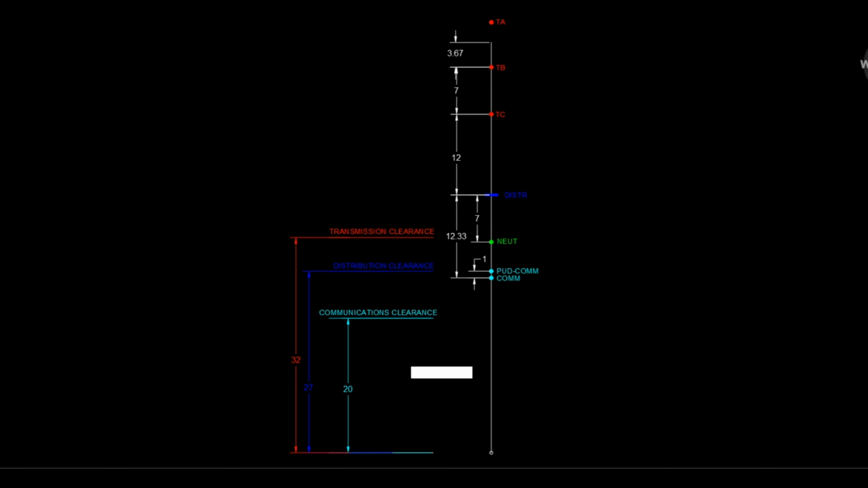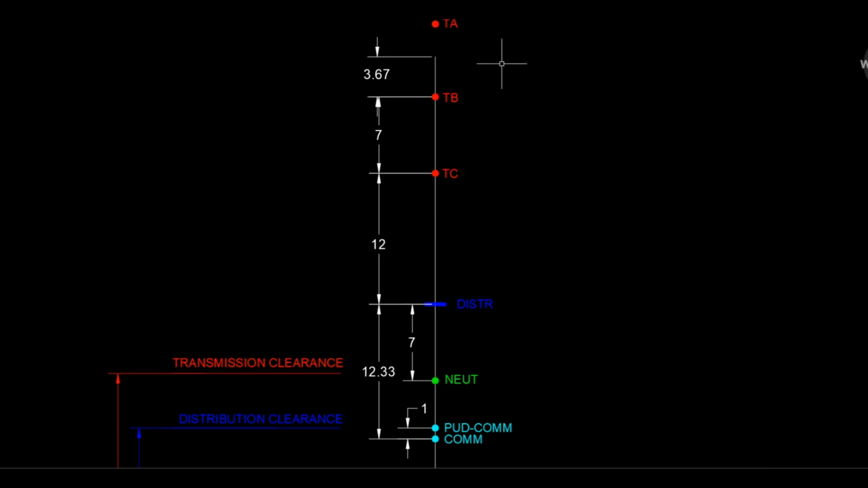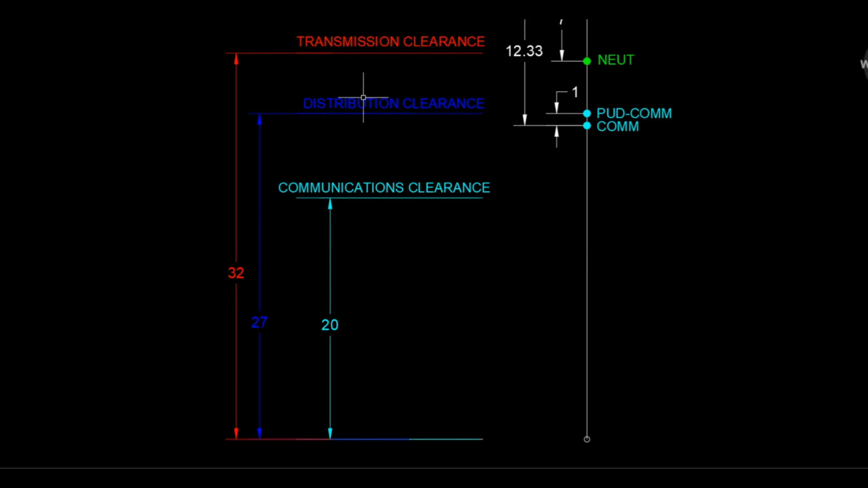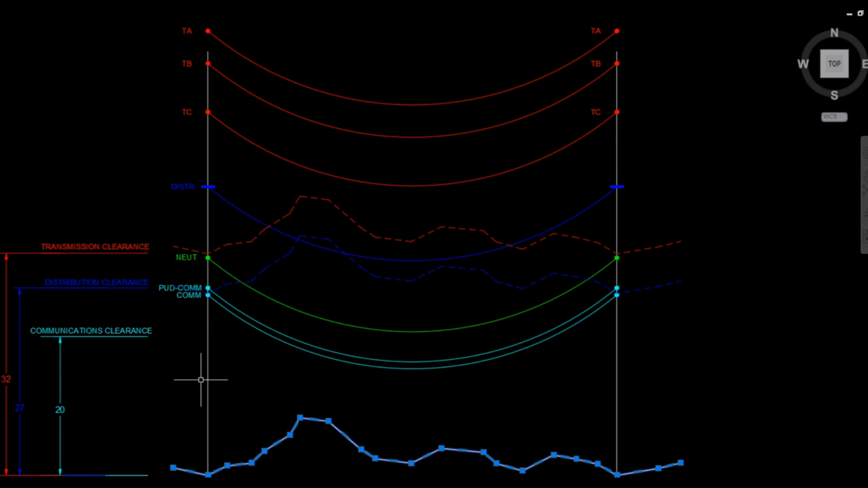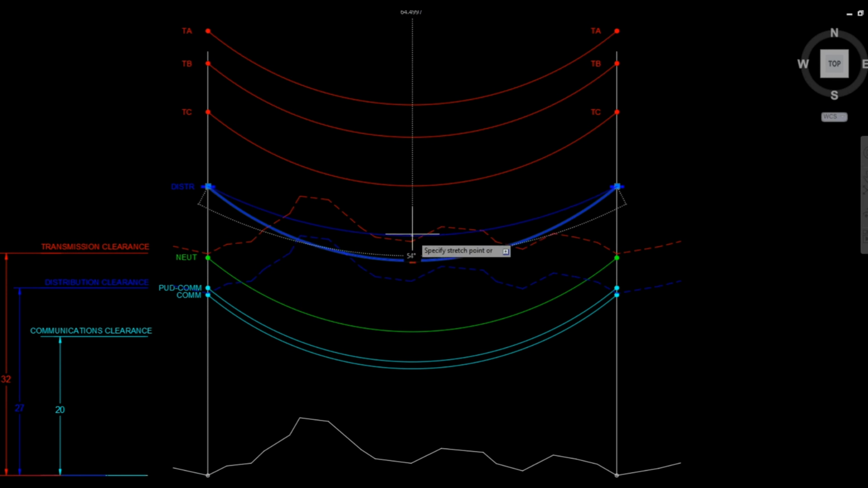Our construction standards specify from the top down the minimum distances that each piece of equipment must be placed. From the bottom up, we then also have design clearances that we're looking to maintain: 32 feet for transmission, 27 for distribution, and 20 for communications. In order to properly evaluate clearances, we need to have an accurate profile of the ground line underneath of our lines. With the ground profile established, I can offset that ground profile by the minimum distances we're looking to maintain based on type of conductor. We never want to see the conductor sag interfering with the ground profile. That would be a violation. The conductor sag must always stay above the ground profile at all times.